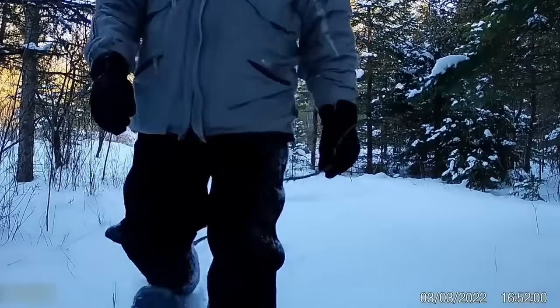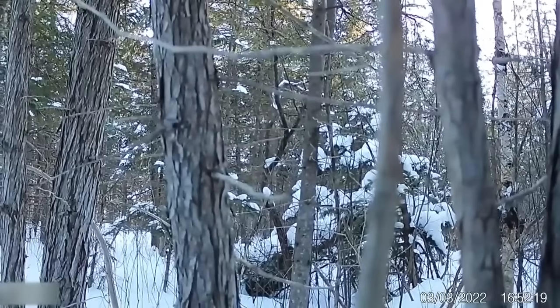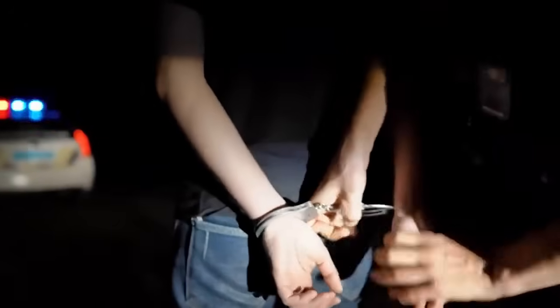Caught in the act. This not-so-smart thief thought he could take a trail camera from the woods, but guess what? It was securely attached to a tree. He pulled and tugged with all his might, but couldn't budge it. Eventually, he gave up and left the camera hanging upside down. Now he's become an internet sensation for all the wrong reasons. So, remember kids, crime doesn't pay, especially when you end up being the laughingstock of the internet.